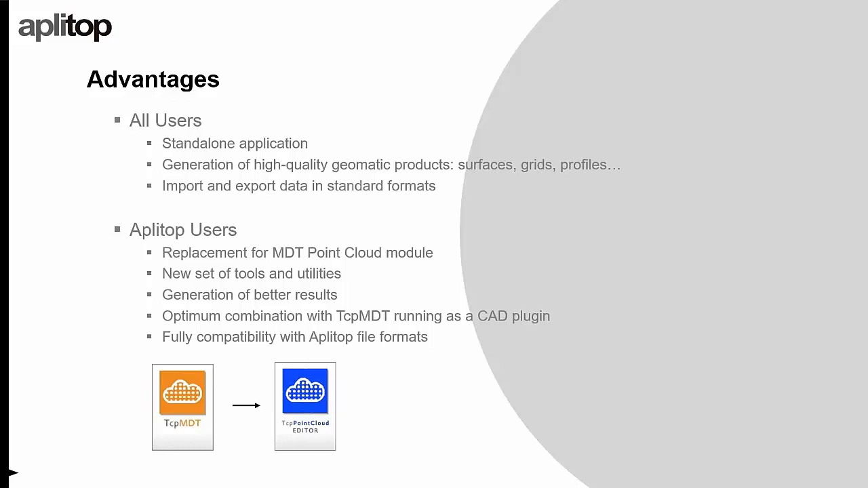For Appletop users in particular, this product will be a replacement of the MDT point cloud module that Antonio explained before. It has a new and increased set of tools. We have developed a lot of new tools to work with point clouds and also with grids.